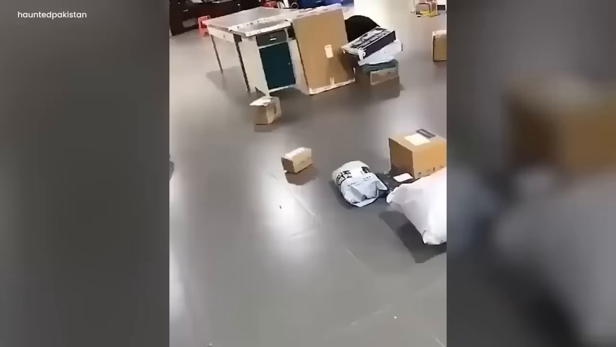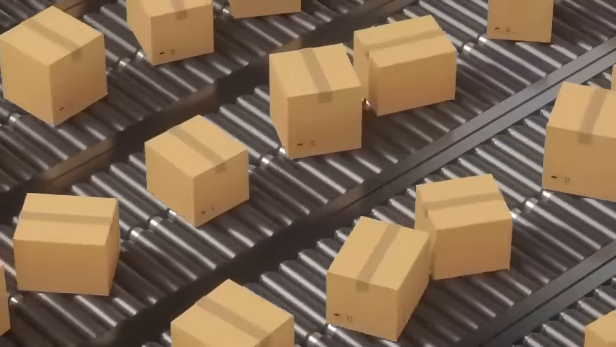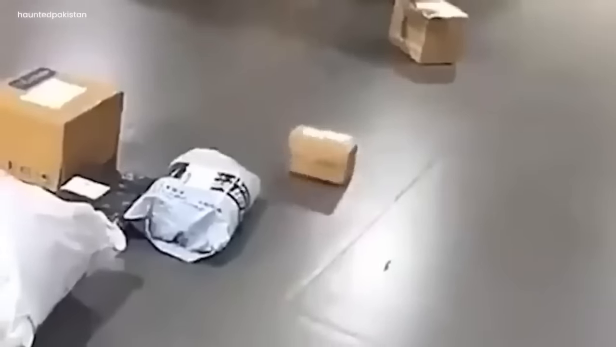Mysterious box unveiled. In the bright daylight, there were lots of sealed boxes. No one knew what was inside them. Something strange happened. A box started shaking by itself, making waves in the quiet scene.